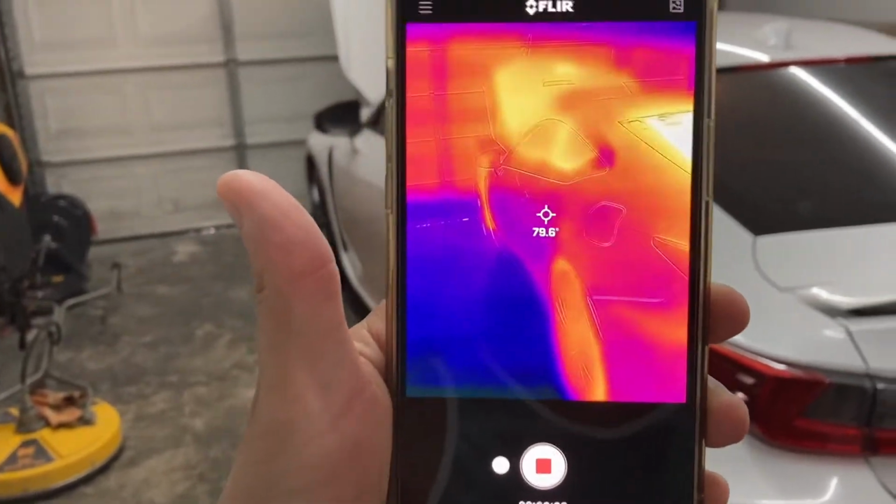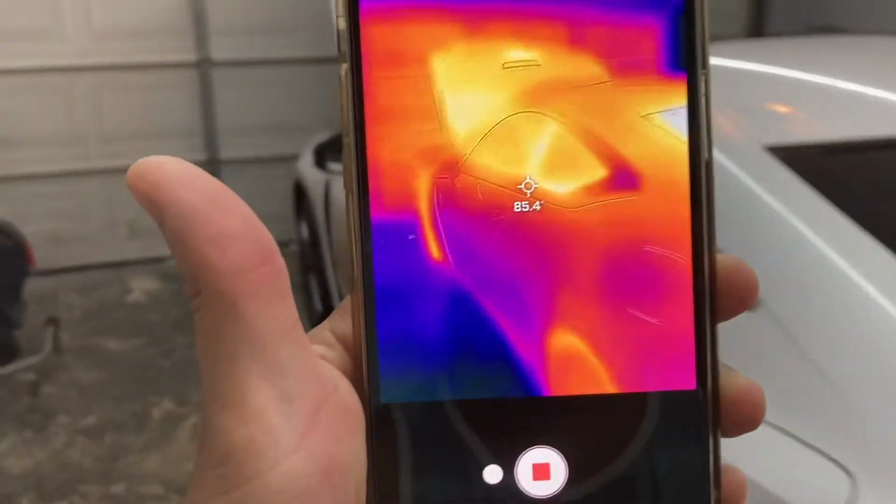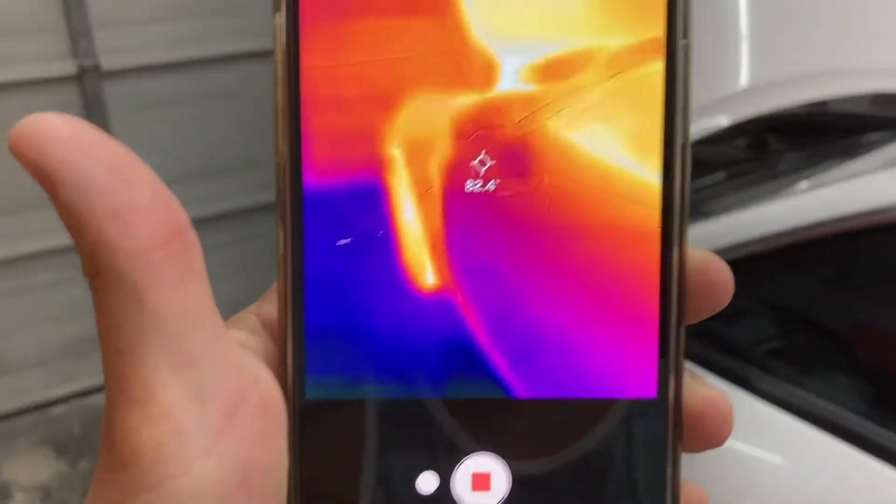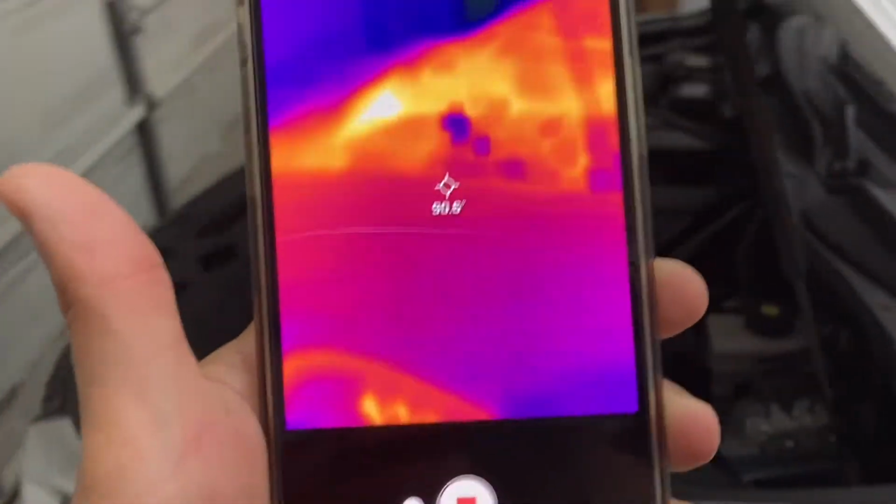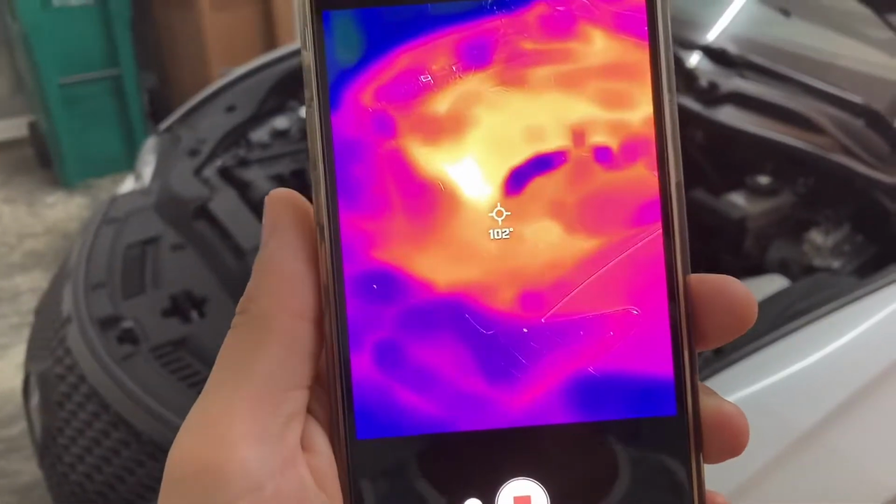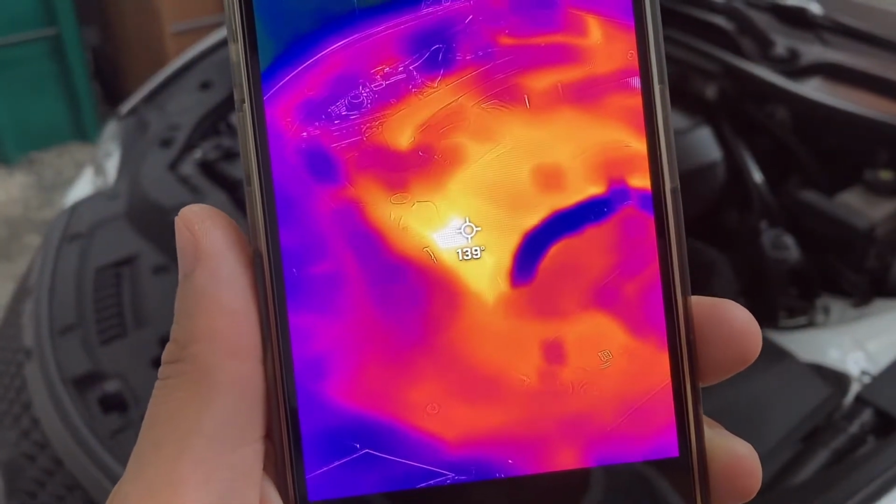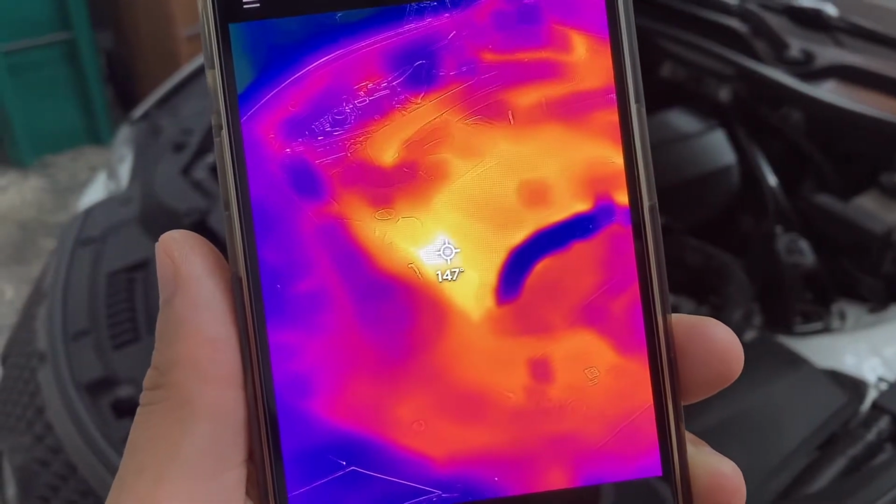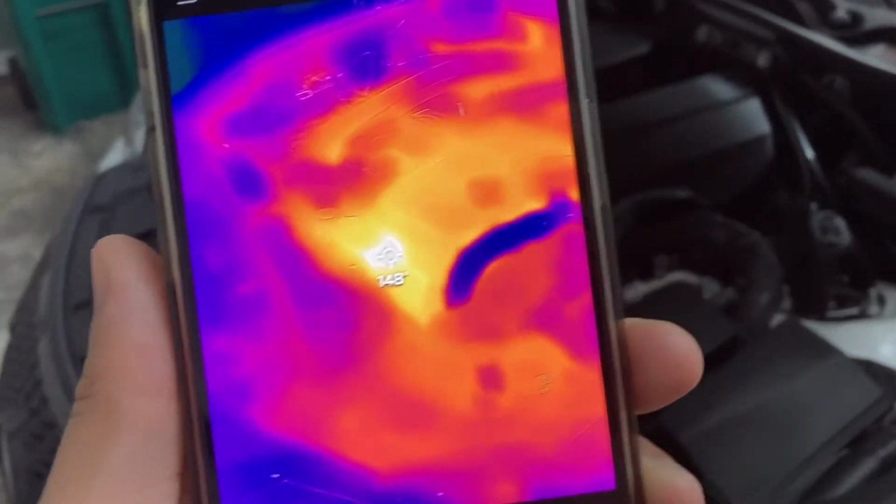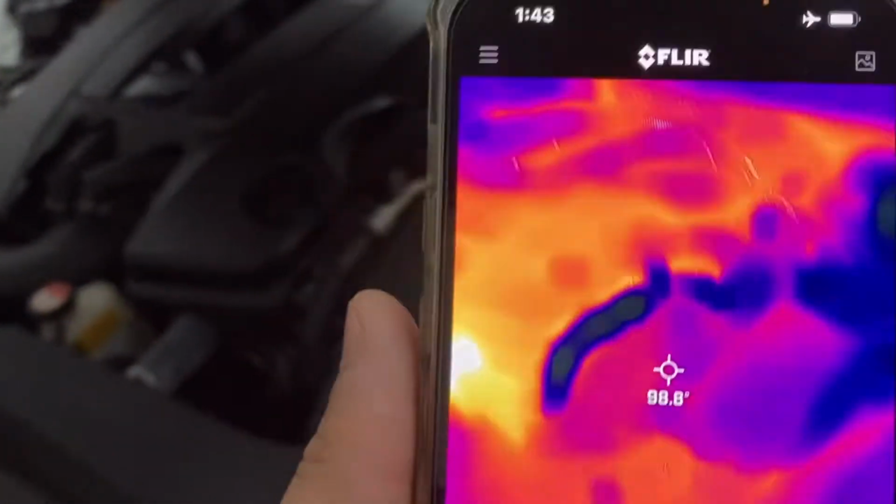So this vehicle, we just got back recently from shopping, and you can see the thermal reading on the engine is gonna be really hot. So this is the engine right here, and this is what the image is showing. And there's a reading of like 150 right down inside there. So as I pan over here, you can see the parts that are cool.